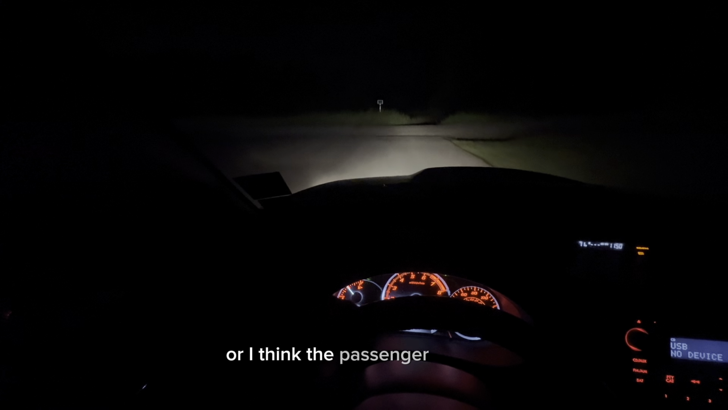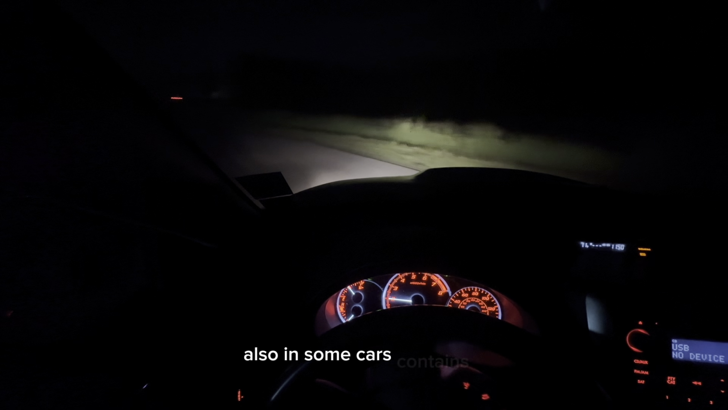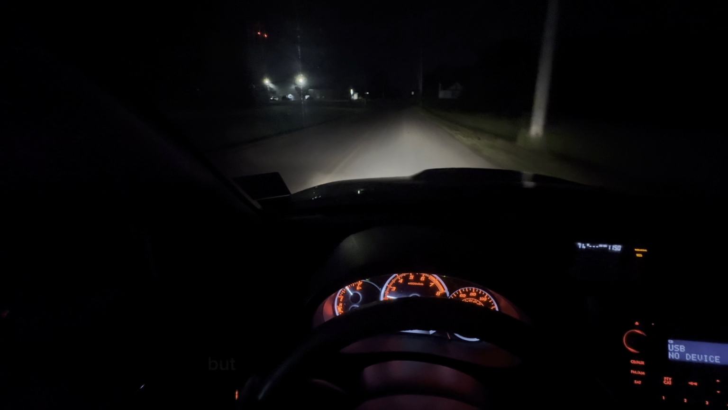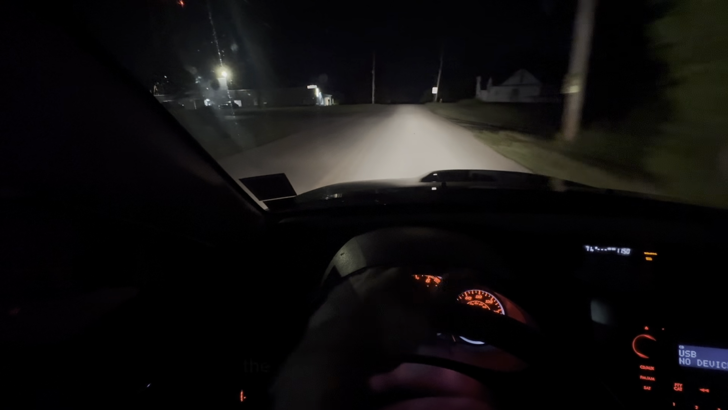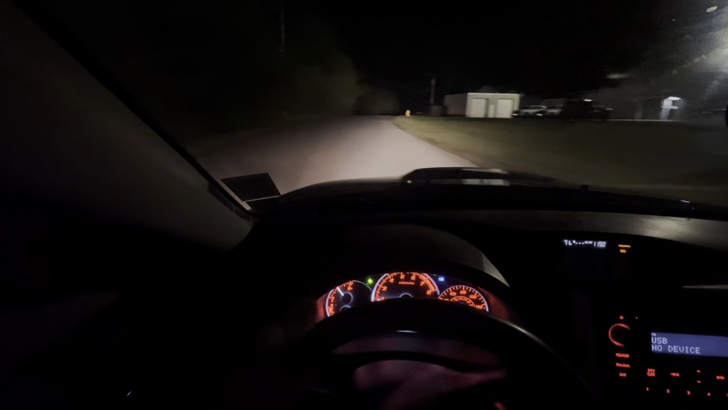Or I think the passenger seat also, in some cars, contains a little hole to put your phone in, but mine doesn't have one that fits it. It has a hole, but it's too small, and I can't raise the headpiece, unfortunately. But that's fine. I don't mind.